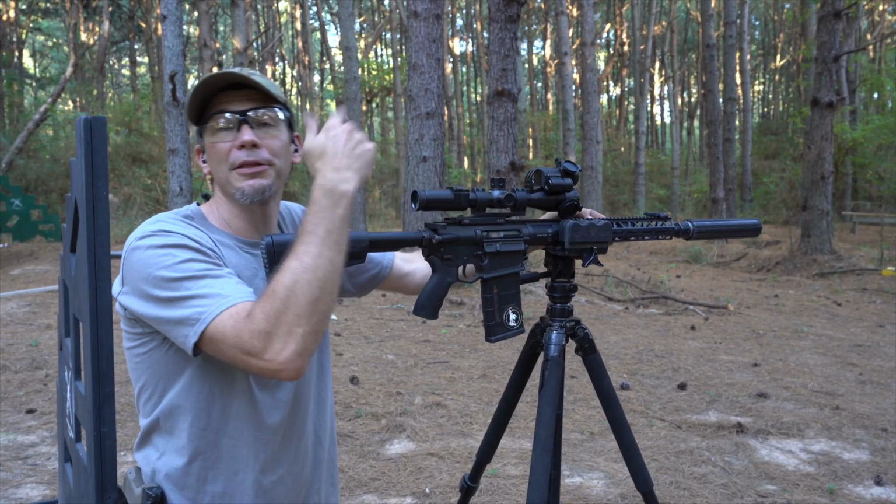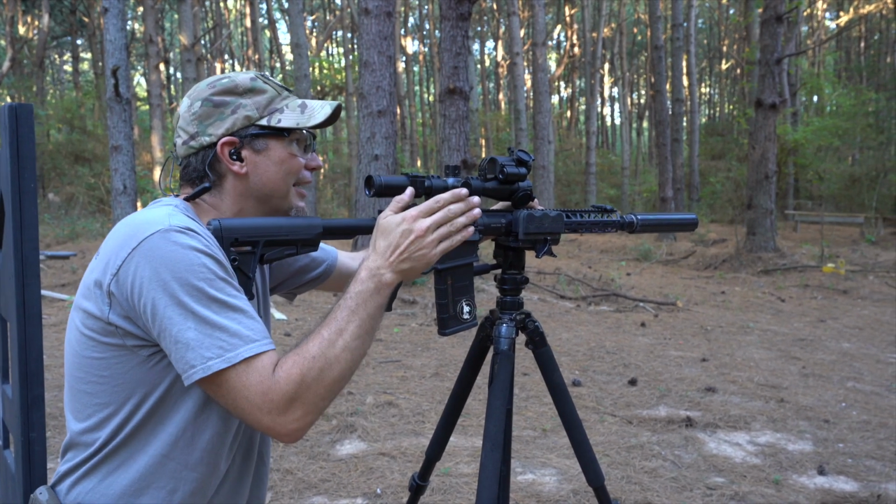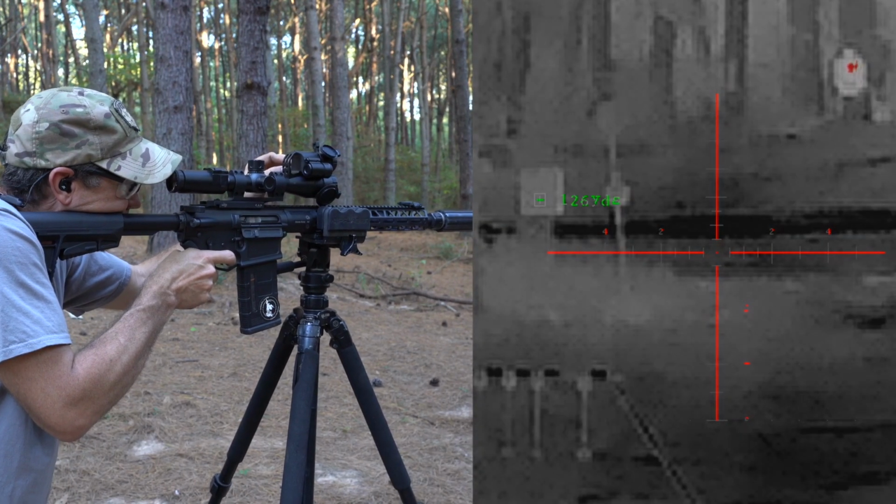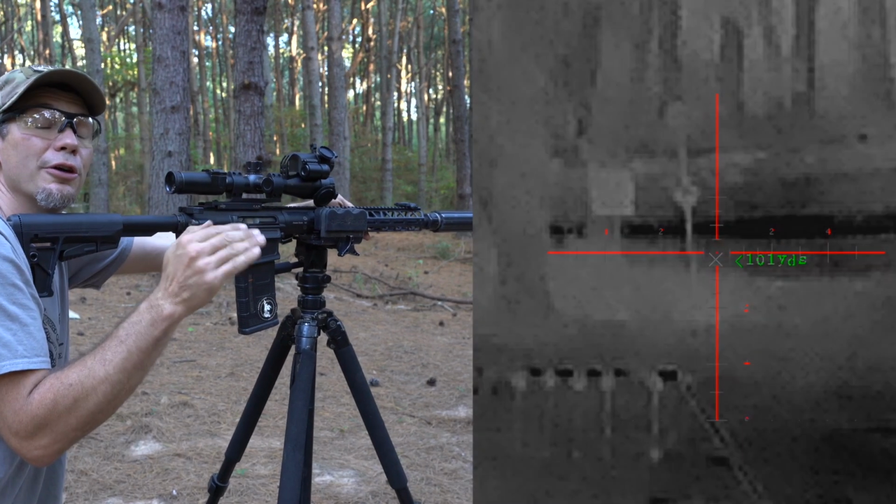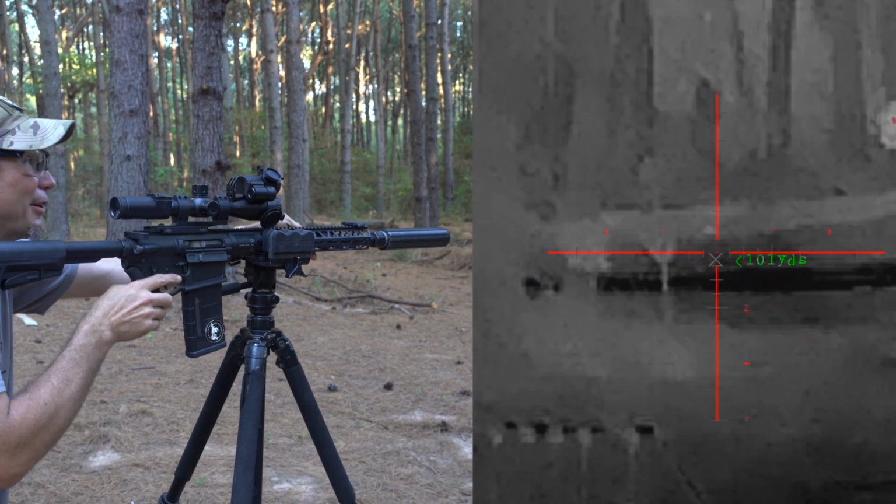I have inputted my 308 ballistics into the ballistic calculator, and let's just reach out a little bit, out at 100 yards. So we have day and night. So let's just say 100 yards. Let's go ahead and range it. Oh yeah, I got a range over here. There, 101 yards, and it's actually hold under because of the 50-yard zero. Let's see how close that was. Looks dead on.